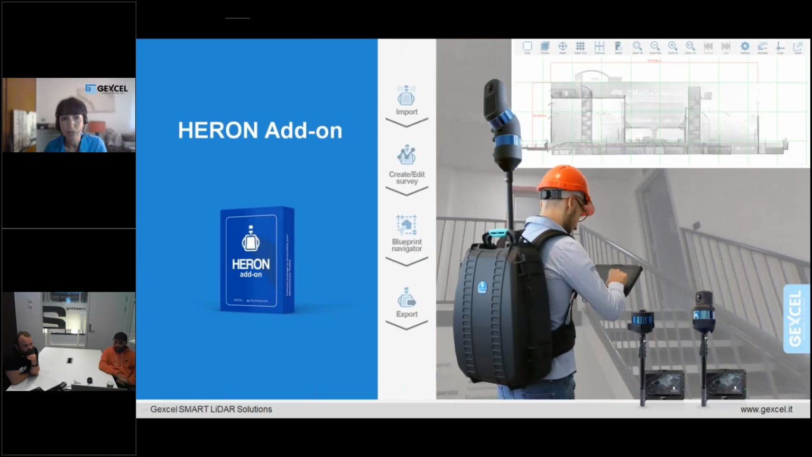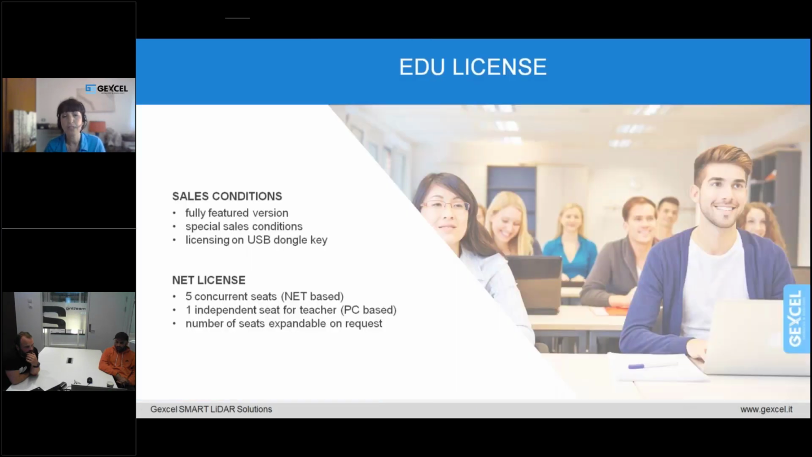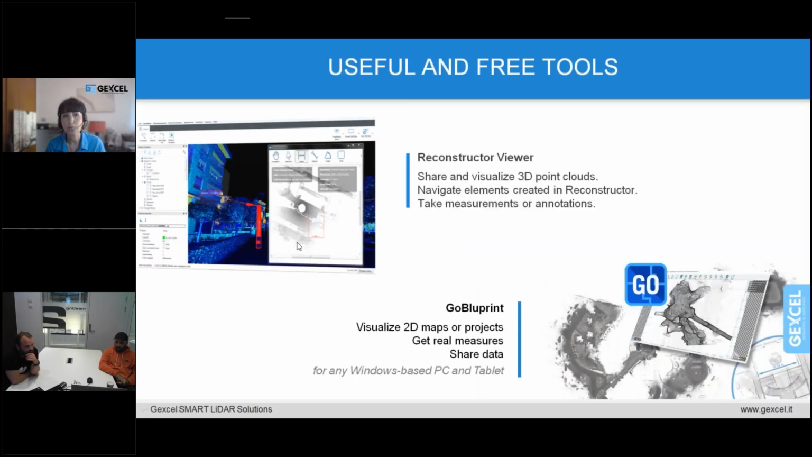And last but not least, Reconstructor can be enriched by the Aeron add-on that is dedicated to process and manage our JAXEL Aeron portable mobile mapping 3D data. Schools and universities can benefit from the entire Reconstructor family that we have just seen with some very special commercial conditions. If you might need more details on that, I'll be glad to provide further details, of course. And do not forget that you can freely share and navigate your Reconstructor project with colleagues and clients.